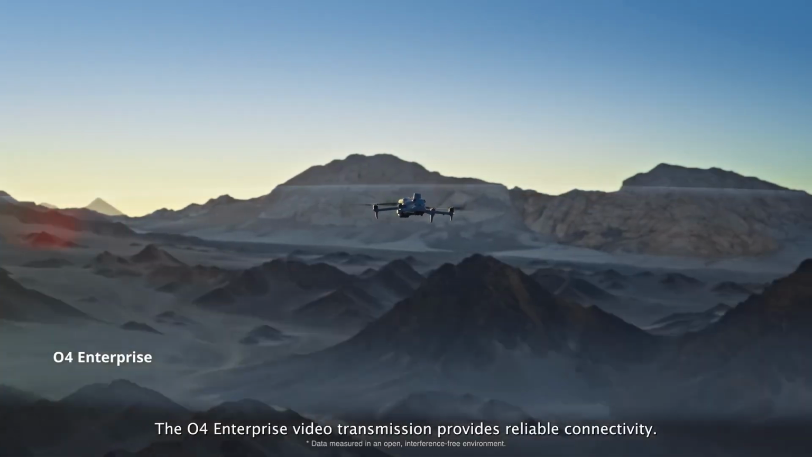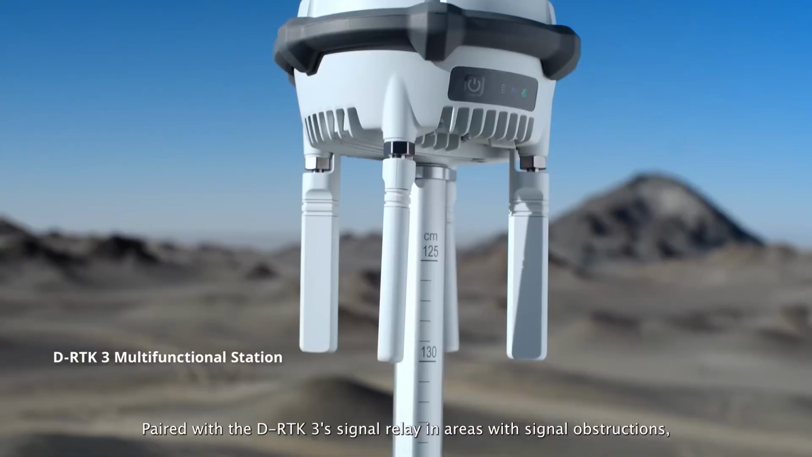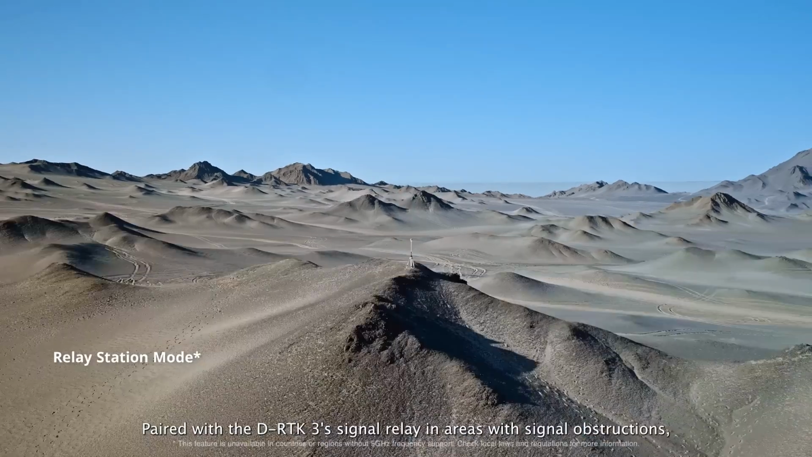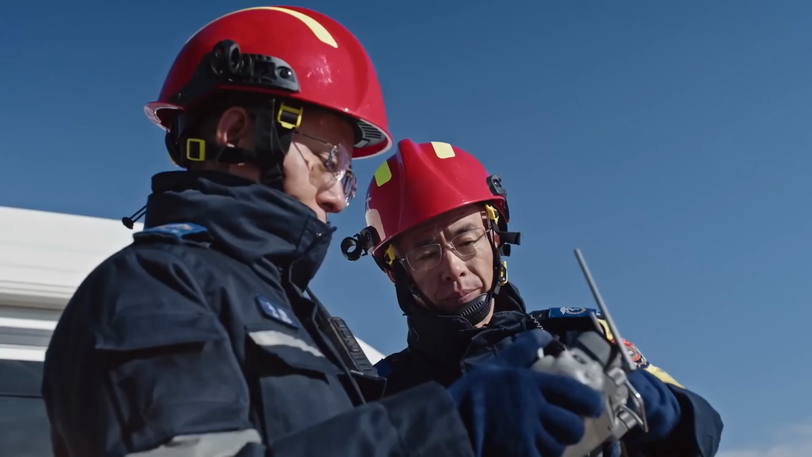The O4 Enterprise Video Transmission provides reliable connectivity. Paired with the DRTK3 signal relay in areas with signal obstructions, you can maintain stable and clear video feeds.